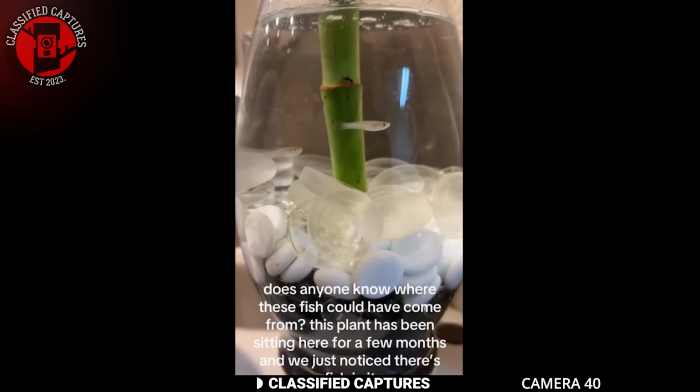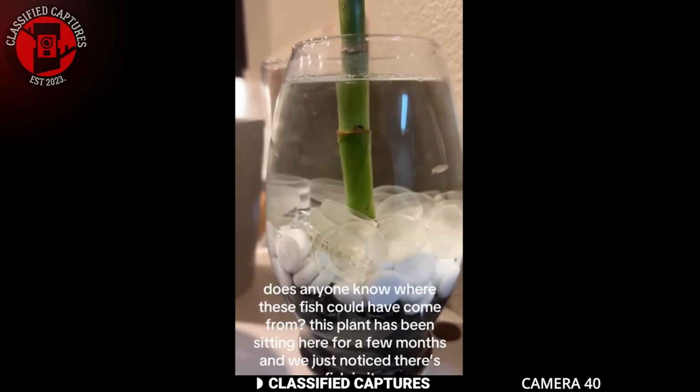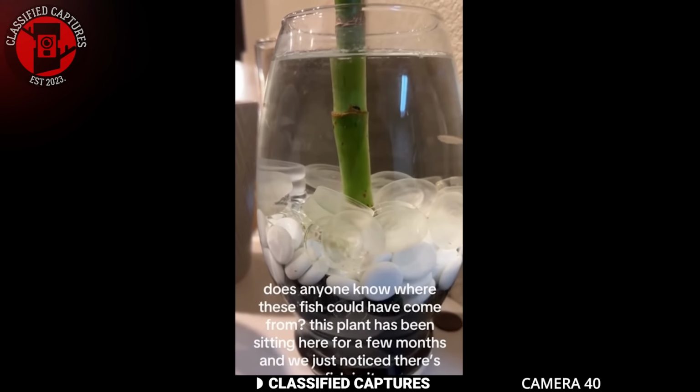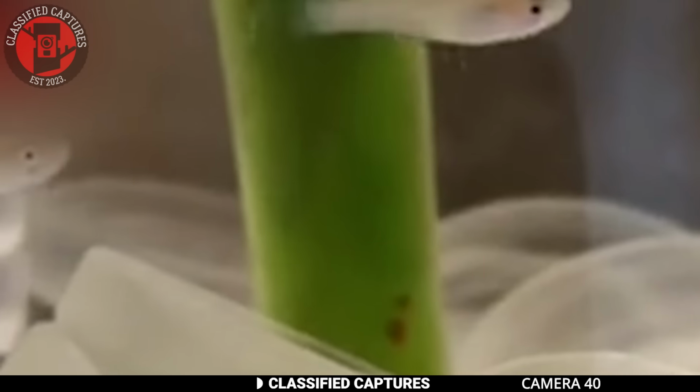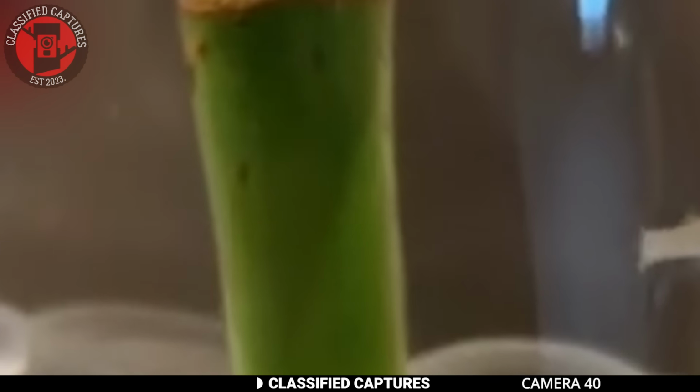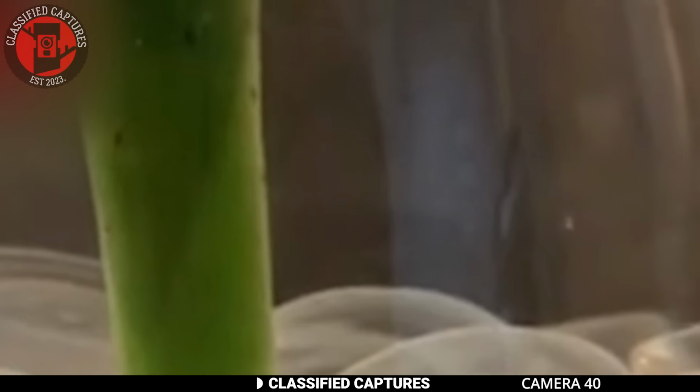The man is baffled, and now he's left wondering, what kind of fish is this and how did it get there? Could it have somehow emerged from the plant or the pebbles? Is it some kind of rare or unknown species? Or is there a more ordinary explanation that he's overlooking?